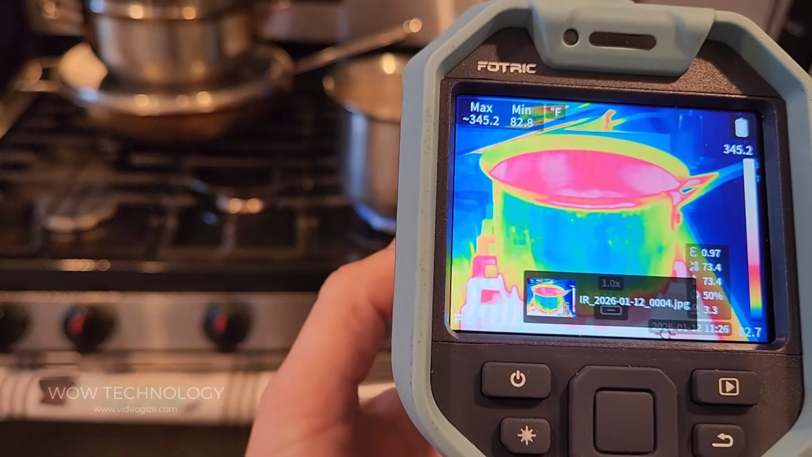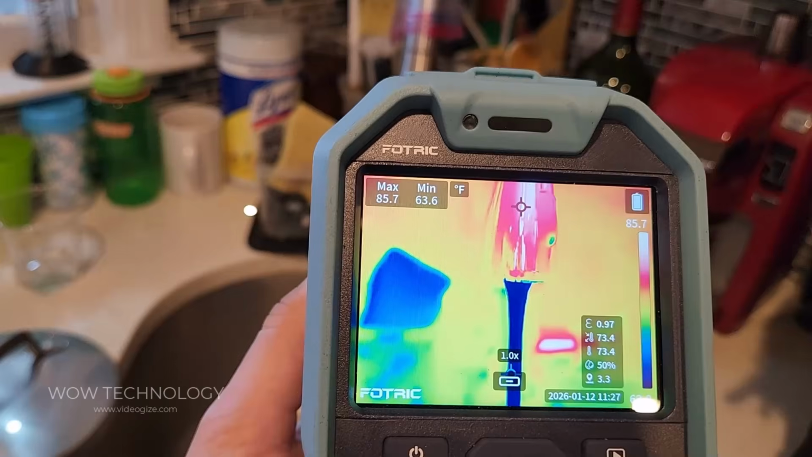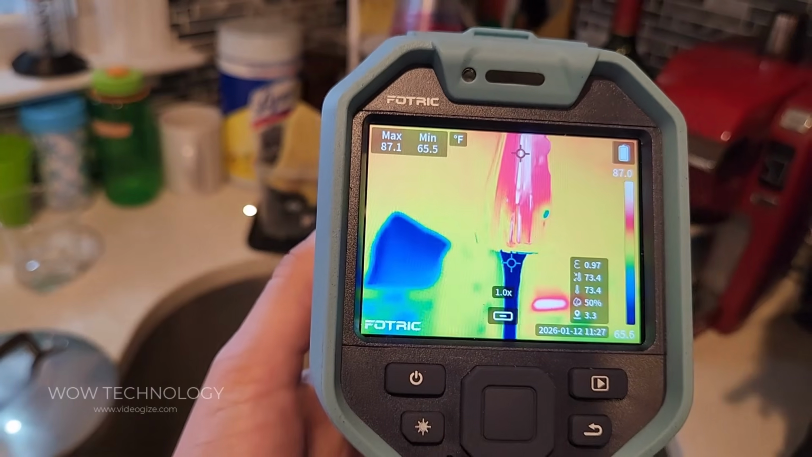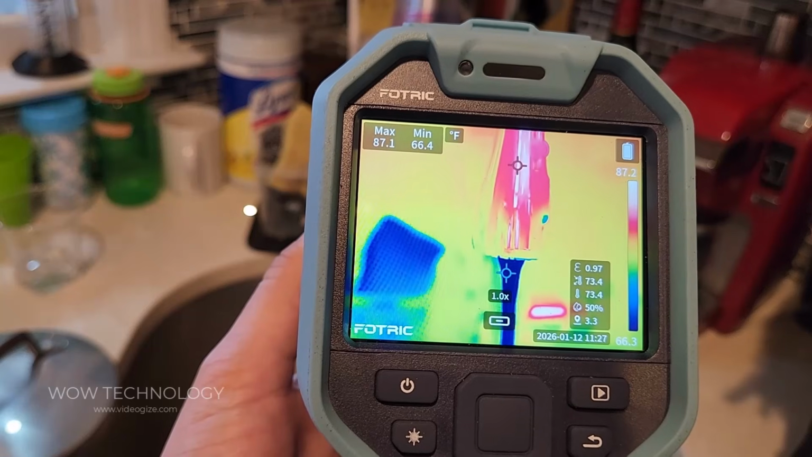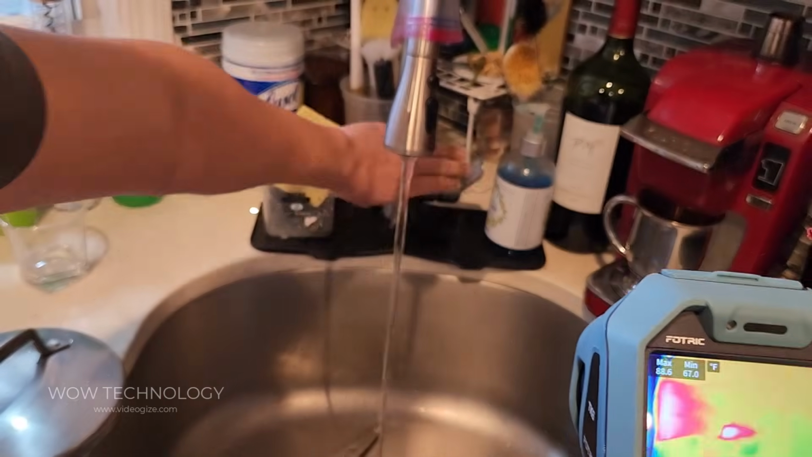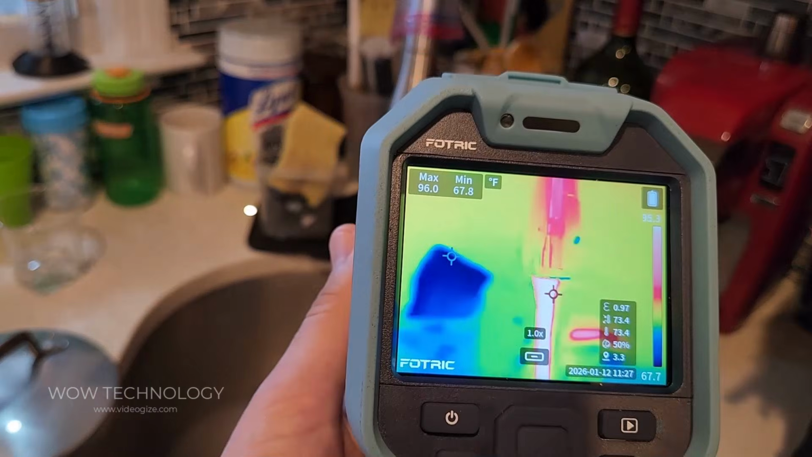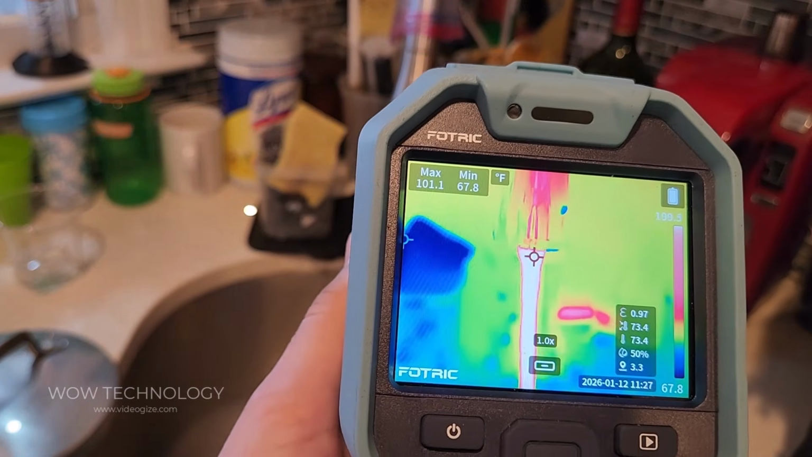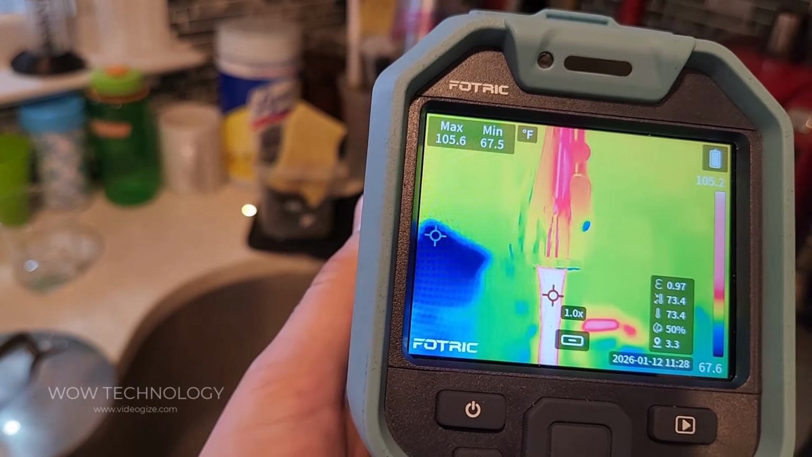To take a picture, I just press the trigger button. You see the water is running through my faucet. The water is blue, which is at 65, and the faucet itself is 87. When I raise the water to a hot temperature, you can see the difference. The hot temperature is at 104, 105 degrees right now.